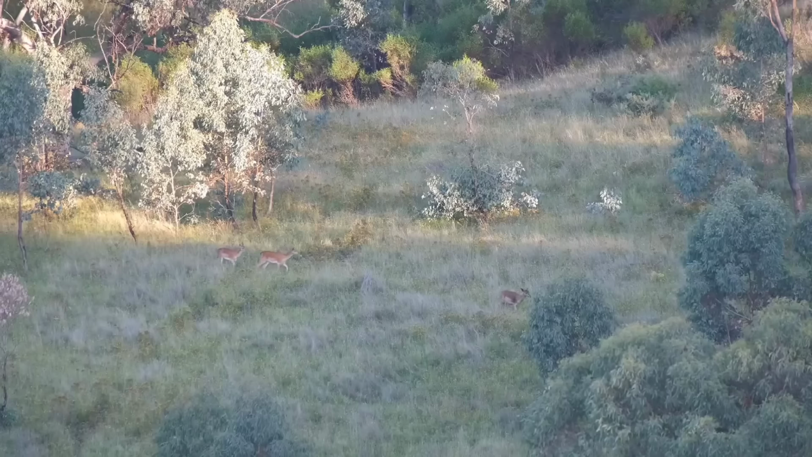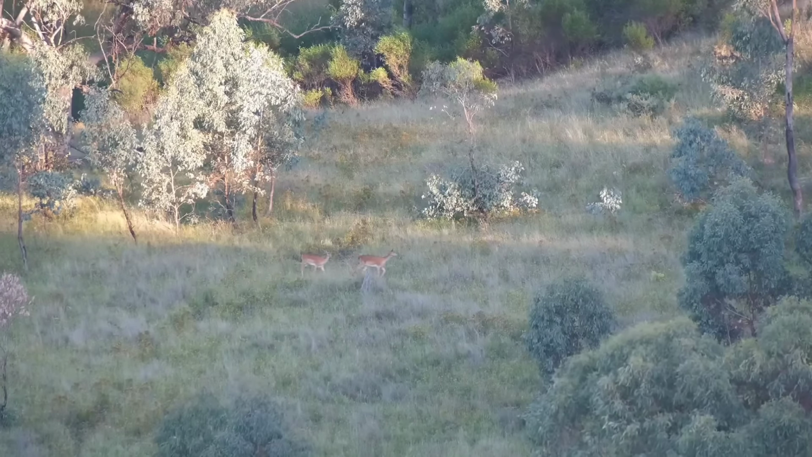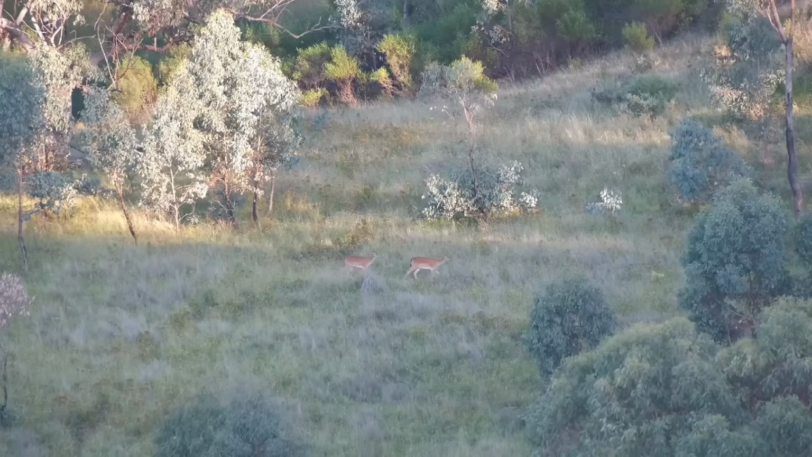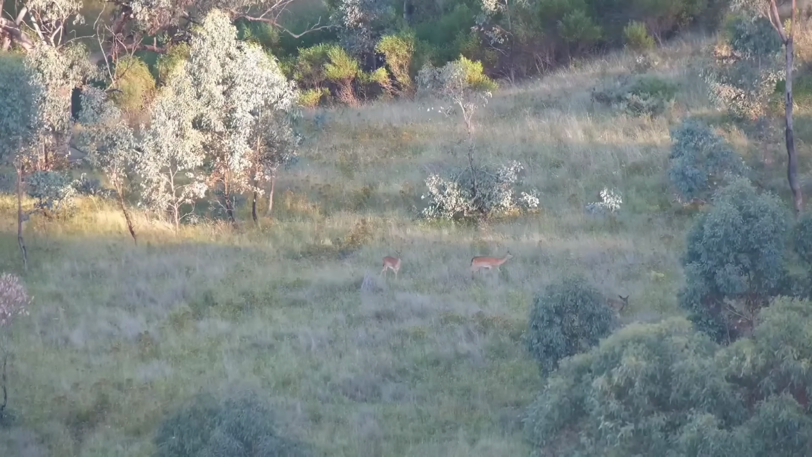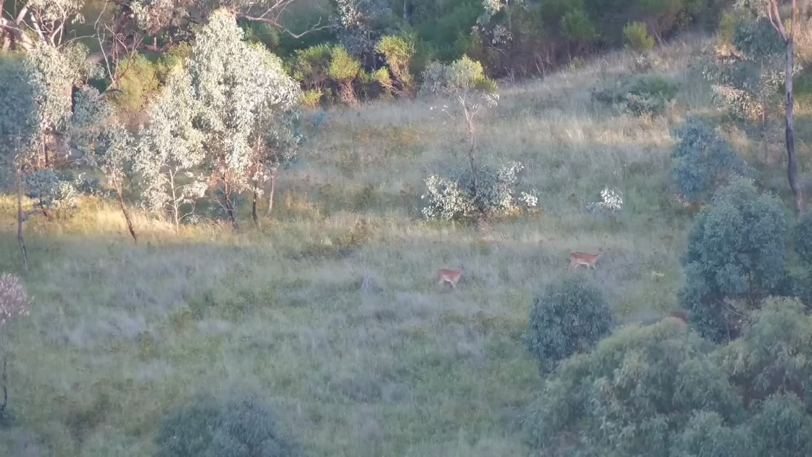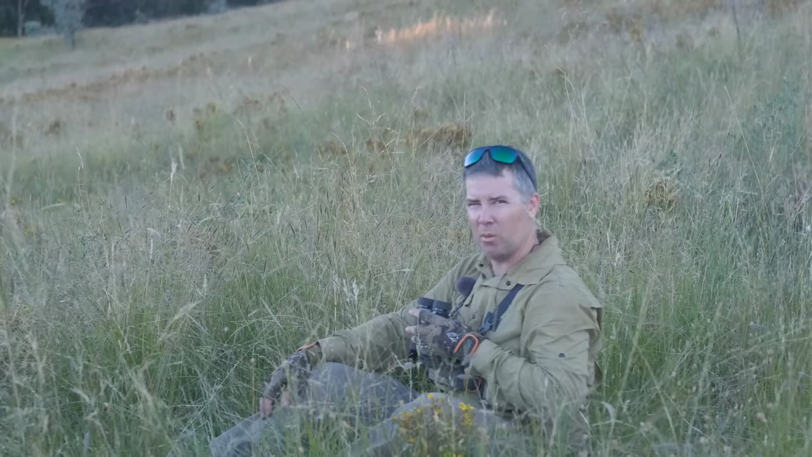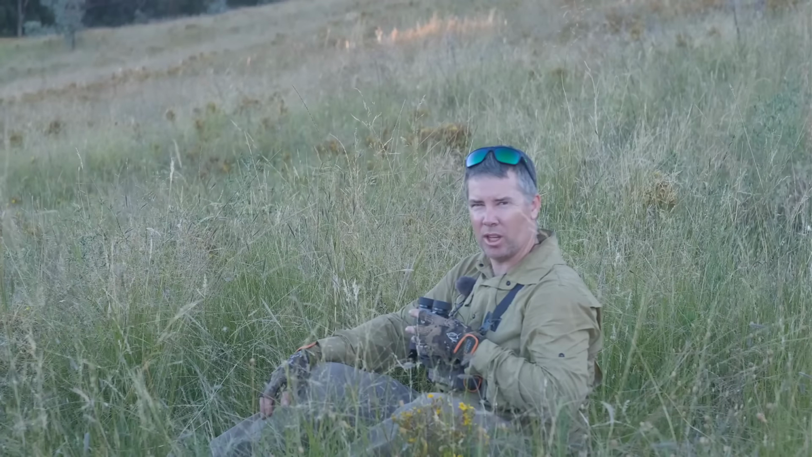So I'm just glassing these opposite faces here. There's a couple of goats right up on the boundary on the range, but those guys are safe. I can't see anything in amongst where I am other than kangaroos. I did see a few deer as I rode up here, which is interesting, but I think most of my time will be better spent once it gets dark. We'll get a lot more productive then.